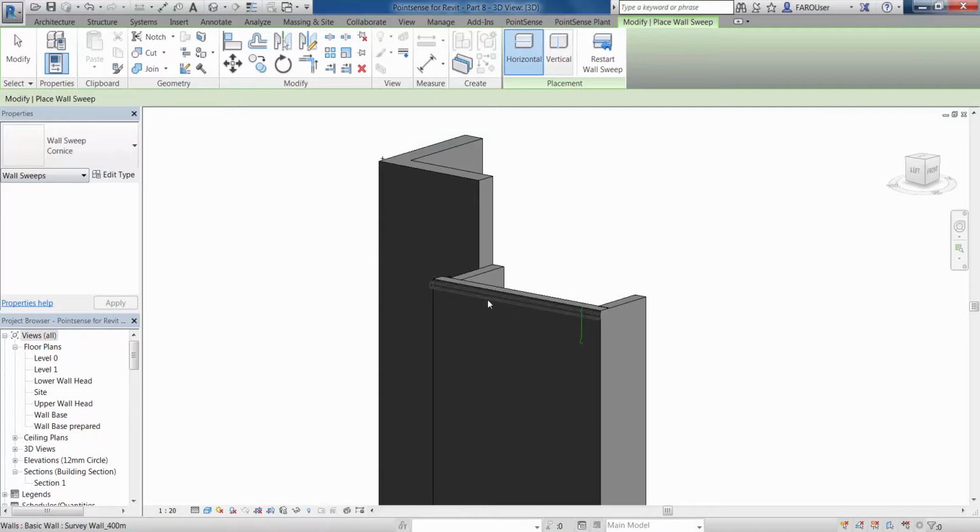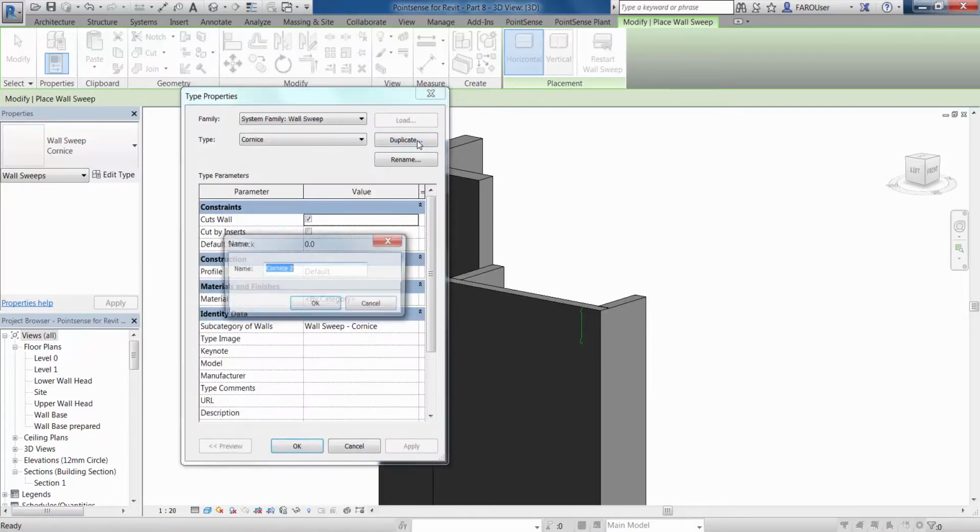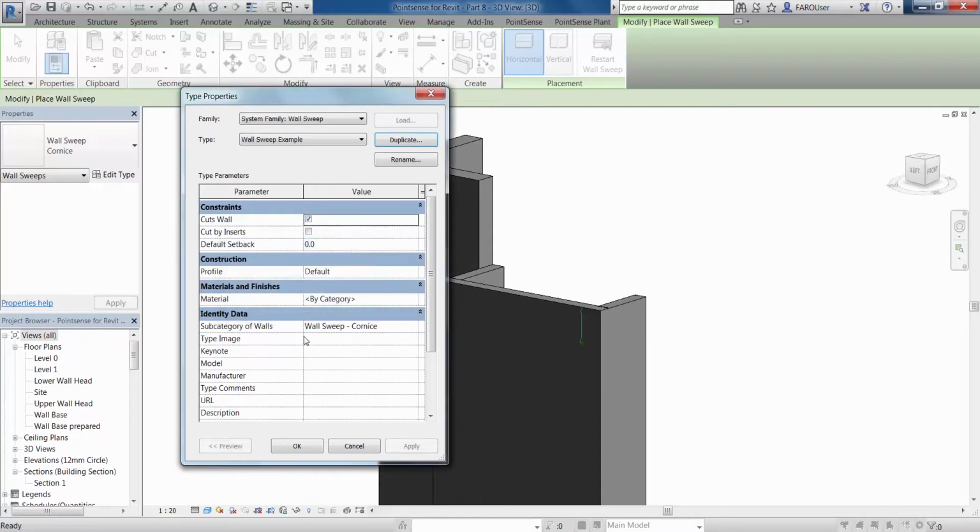We have a wall sweep here. This is a standard wall sweep. You can see this is the default profile. However, if we go to edit type and duplicate this, we can call this one wall sweep example. And what we're now going to do is change the profile under construction here to our new profile which we've saved out. So we've got wall sweep example here, and just go and click OK.